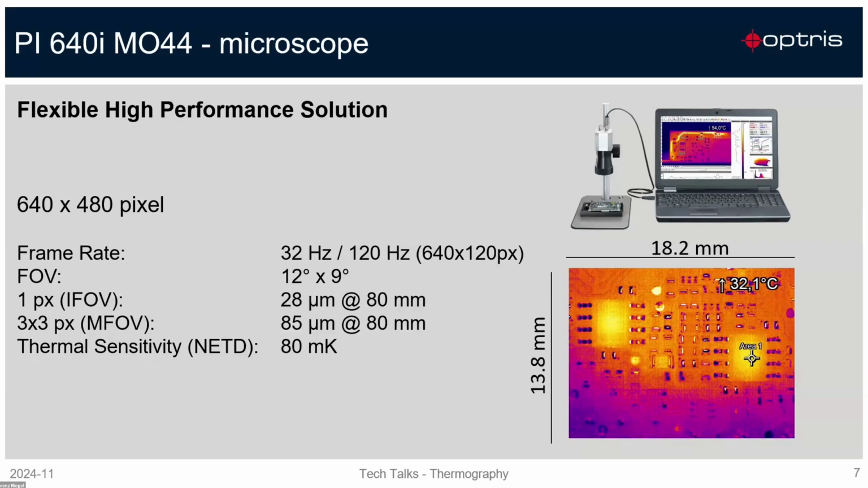If you want to have a more precise image, so if you want to measure smaller objects, we have the high performance solution. This is our VGA camera, the PI640i with the microscope optic MO44. This camera has a VGA resolution of 640 × 480 pixels, and it has a frame rate of 32 Hertz. The advantage of this camera type is that you can also switch the speed to 120 Hertz. This you can do in the software. If you reduce the resolution to 640 × 120 pixels, then you have the high speed of 120 Hertz.